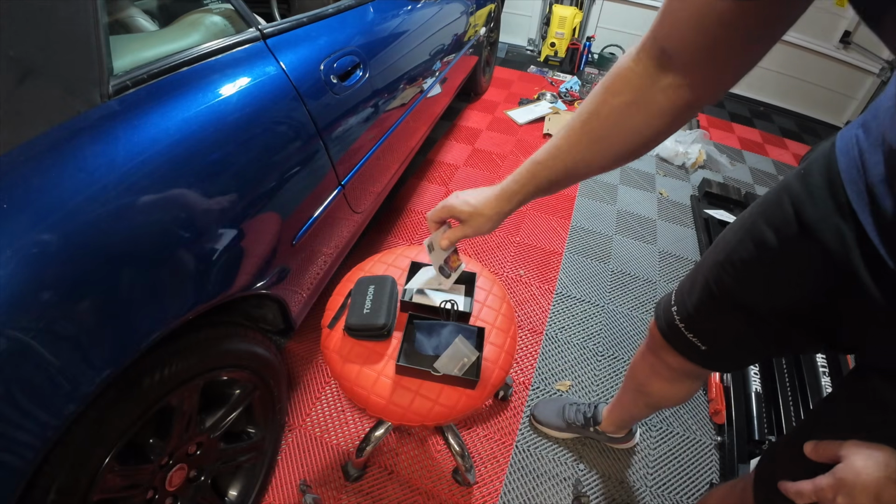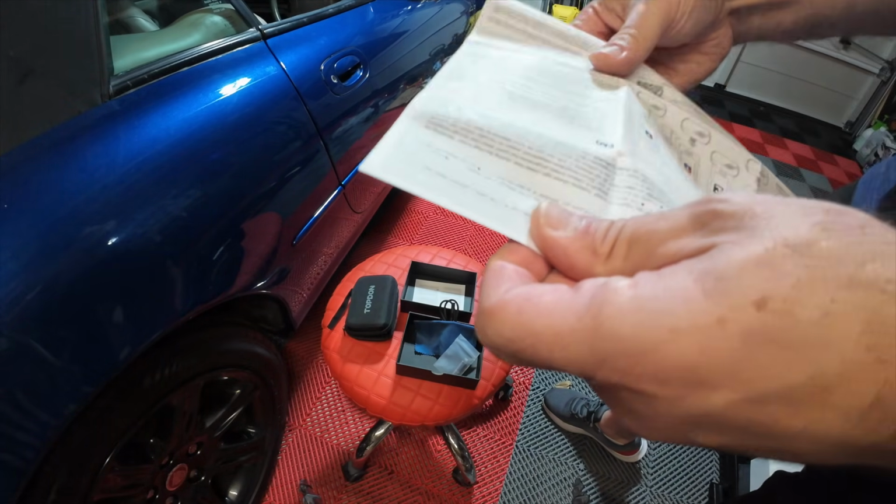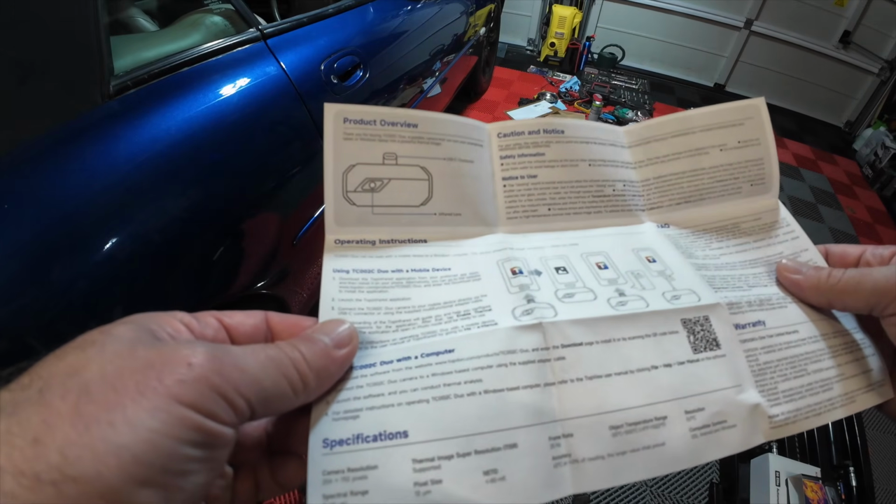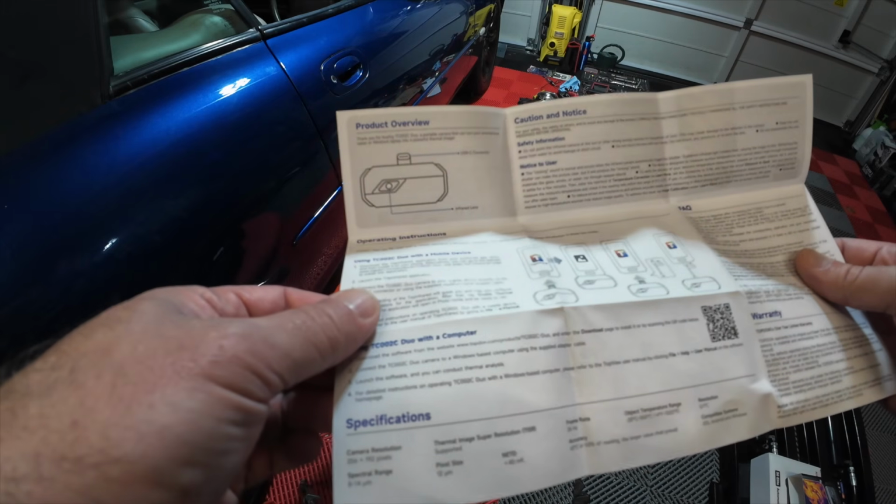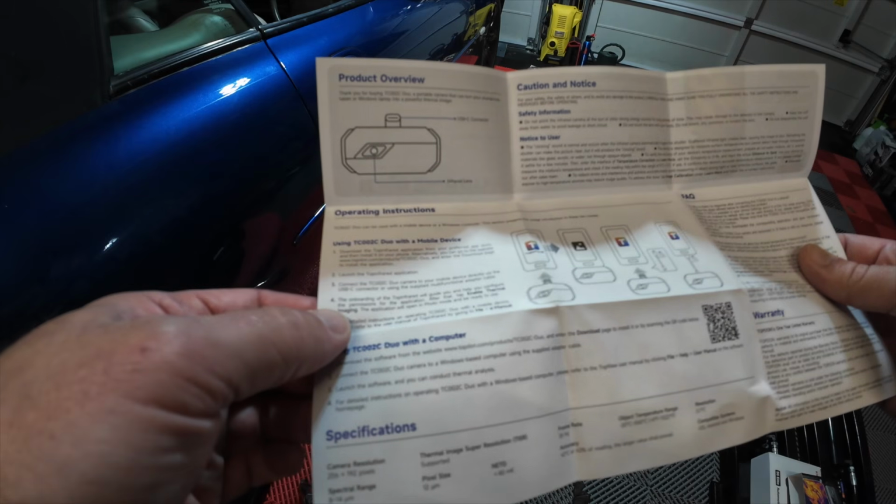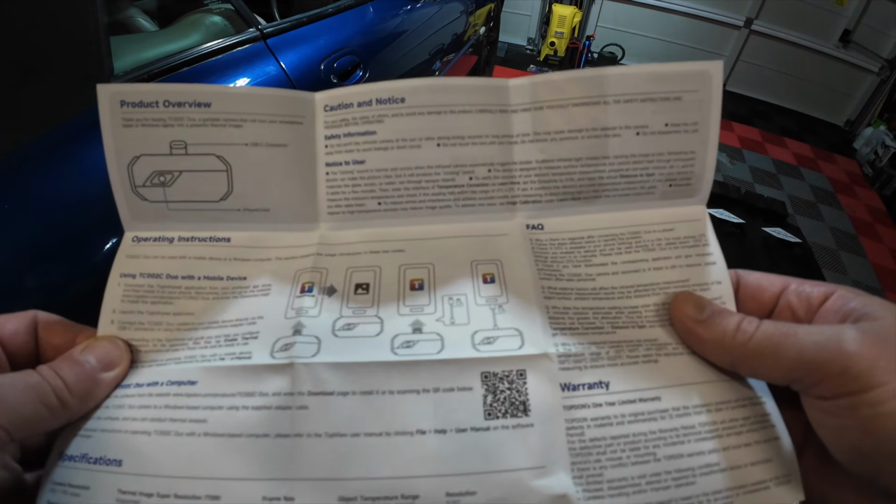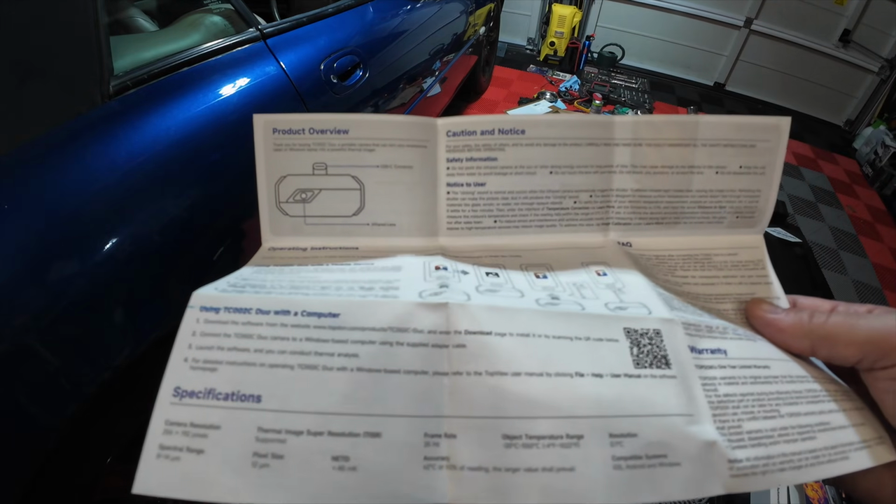So of course I will read the instructions before we start, just to make sure I haven't done anything stupid. And here we go. I'll let you read them as well. Operating instructions. Download the Top Infrared app from your preferred app store, then install it on your phone. Alternatively, you can go to the TOPDON website and download it there. Launch it. Connect the camera to your phone via the USB-C connector or by using the supplied multifunctional adapter cables that I just showed you. So depending on your phone type, you may have to use an adapter. I think that's it. That's all you need to do.